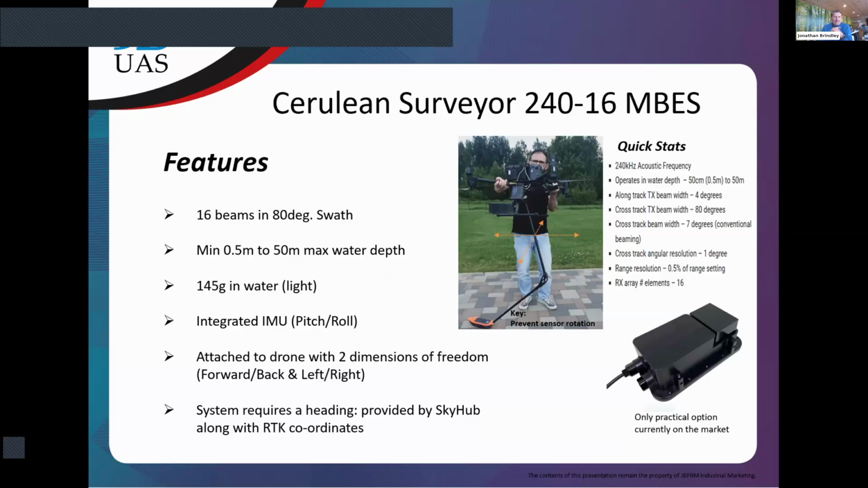Its minimum operation is 0.5 meter, and this particular system, the Cerulean 240/16, has a 50-meter maximum water depth. So you just have to bear that in mind. But saying that, that does pretty much include nearly all inland waterways and features. Not all of them, but a vast majority of them. The system itself is really light, and we'll talk a little more about that later, and what that means in flight time. But it is a light system.